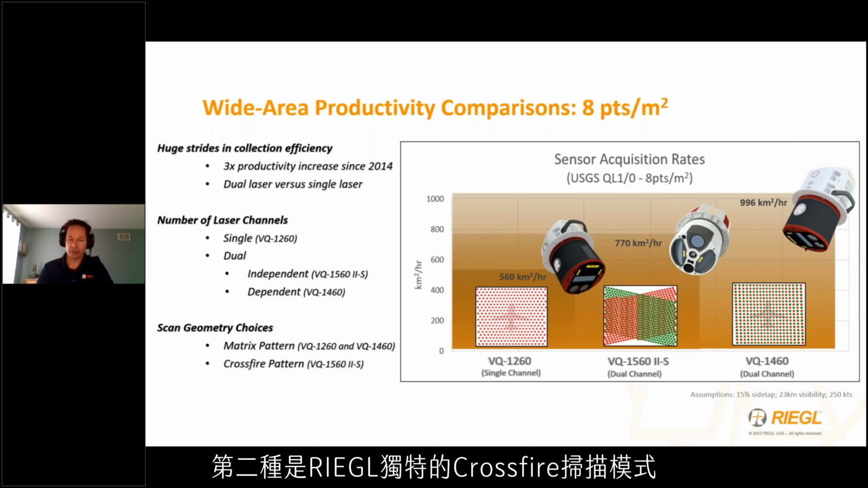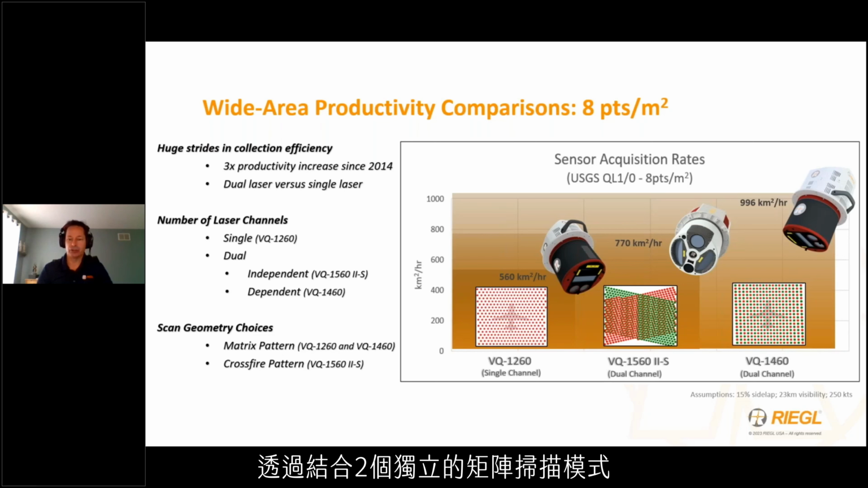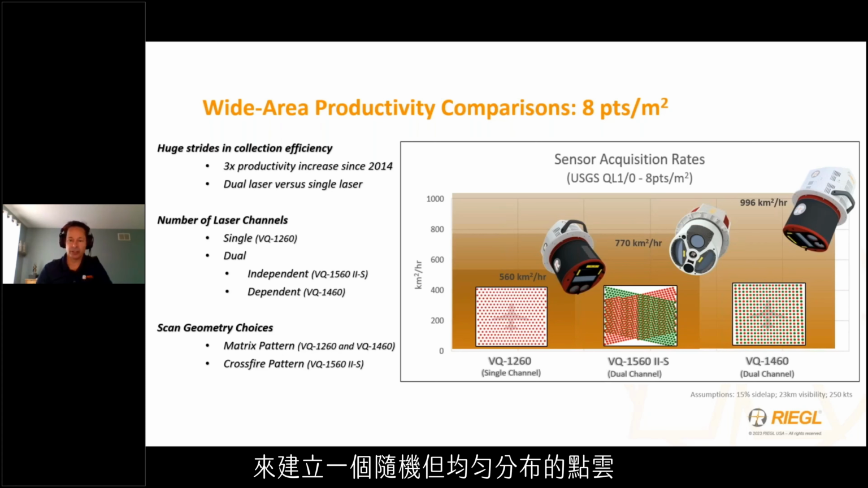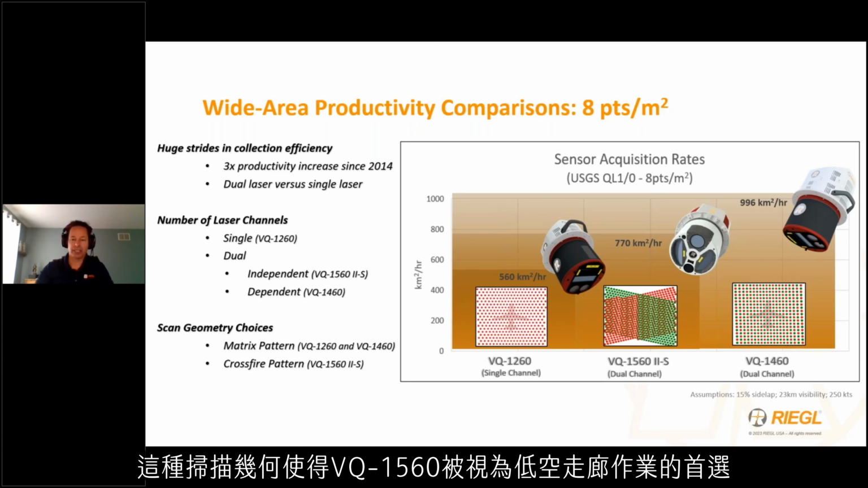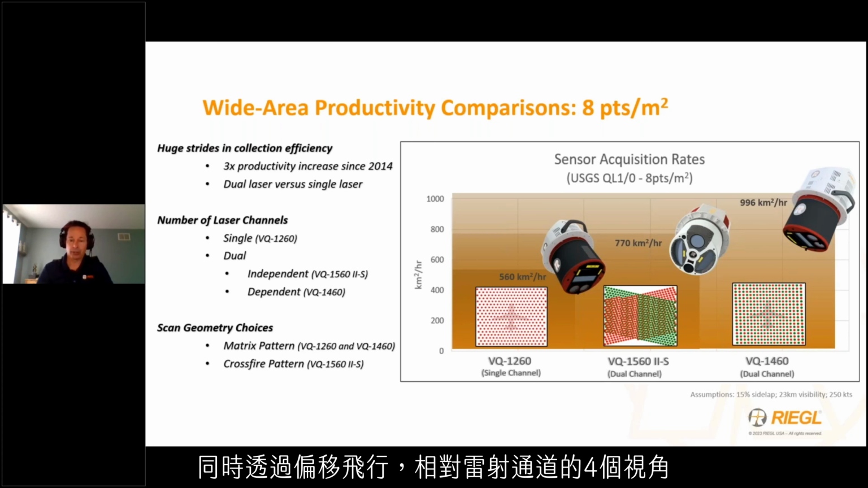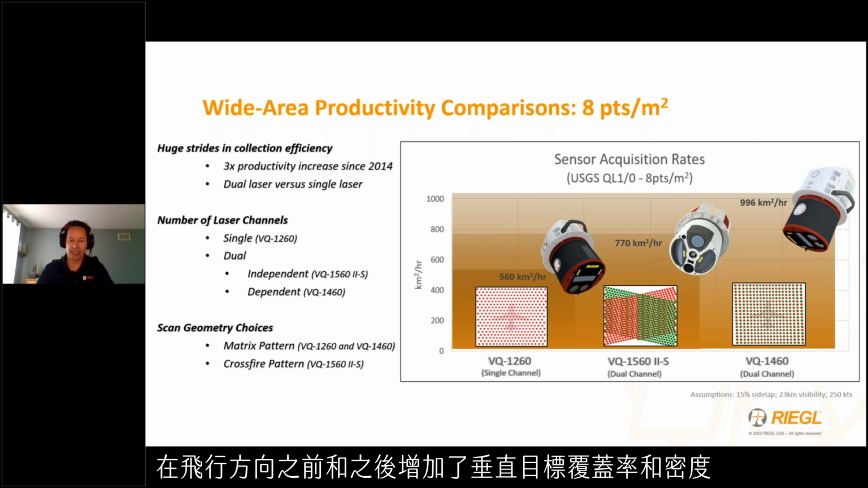The second is RIEGL's innovative and unique crossfire scan pattern that merges two independent matrix scan patterns to create a randomized but homogeneously distributed point cloud by leveraging two laser beam channels with counter-rotated and pitch scan geometries. This scan geometry has enabled the VQ1560 to be considered as the preferred sensor for low altitude corridor work, where high point densities can be realized at speed from an aircraft, but also that by flying offset to the asset, the fore-aft look angles of the opposing beam channels can provide increased vertical target coverage and density both ahead of and behind the flight direction.